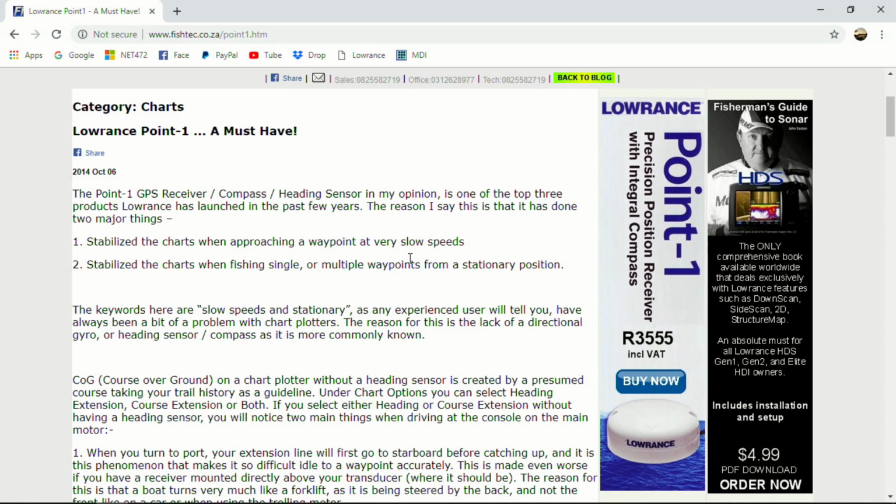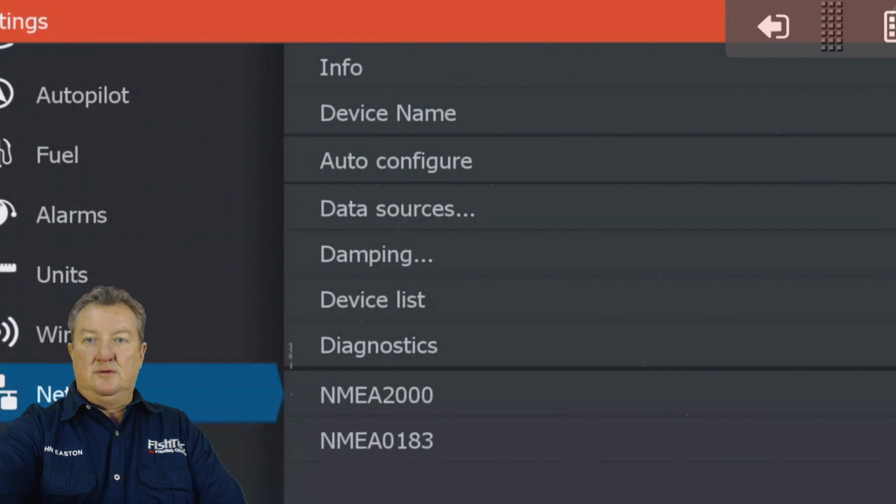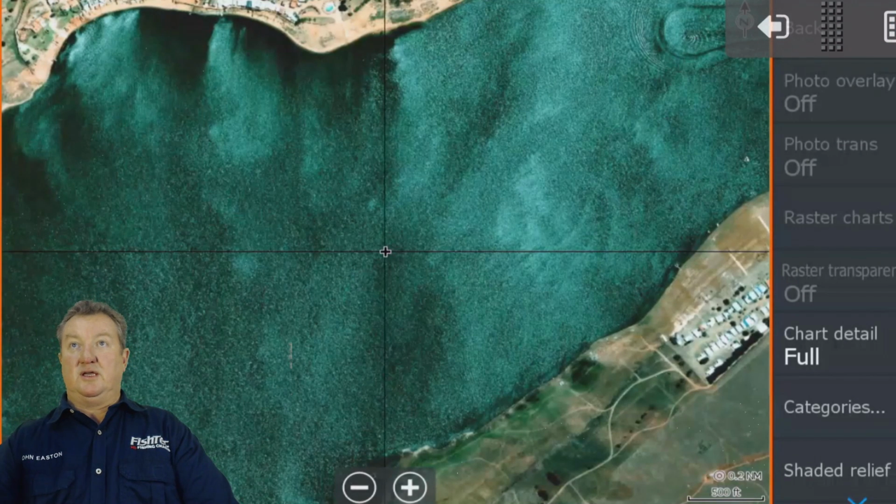Let me show you what I'm talking about. I'm going to hit the pages button here. I'm going to go to settings. We're going to go to network. Hey, hang on. You guys can't see what I'm doing. Let me start again. That was close, eh?